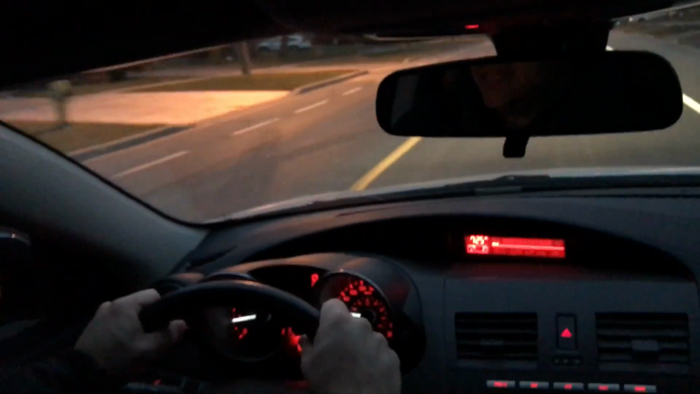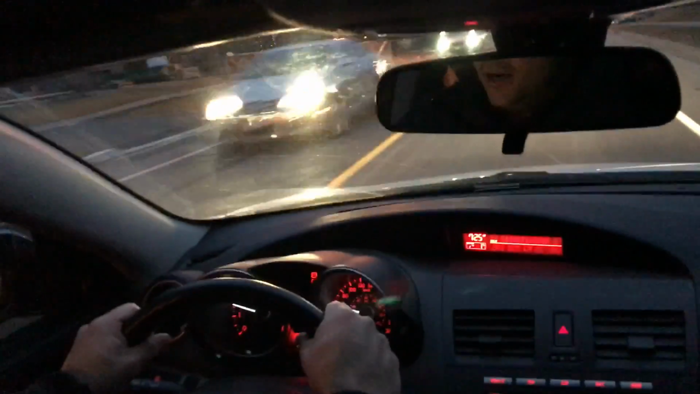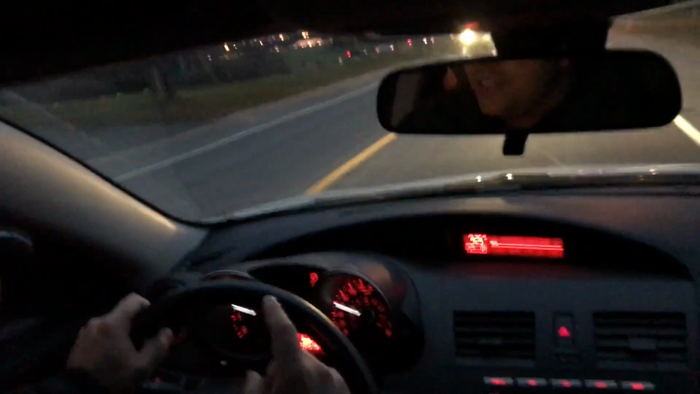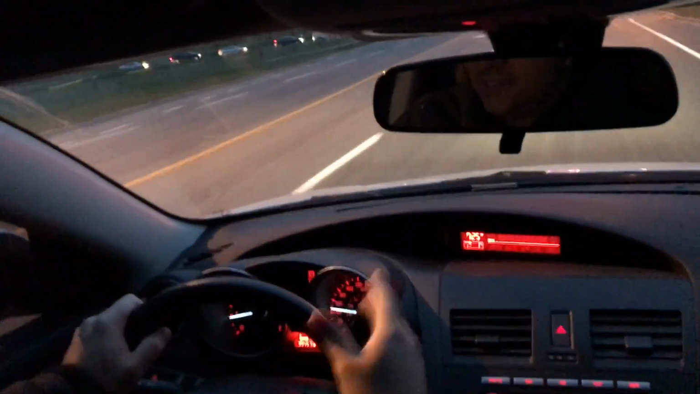Now, with regards to following distance, I'm actually following a little too closely right now. You want to keep a greater following distance at night just because everything is a little bit darker, it's harder to see, and therefore your reaction time is going to increase. With an increased reaction time, you have to also increase the following distance.